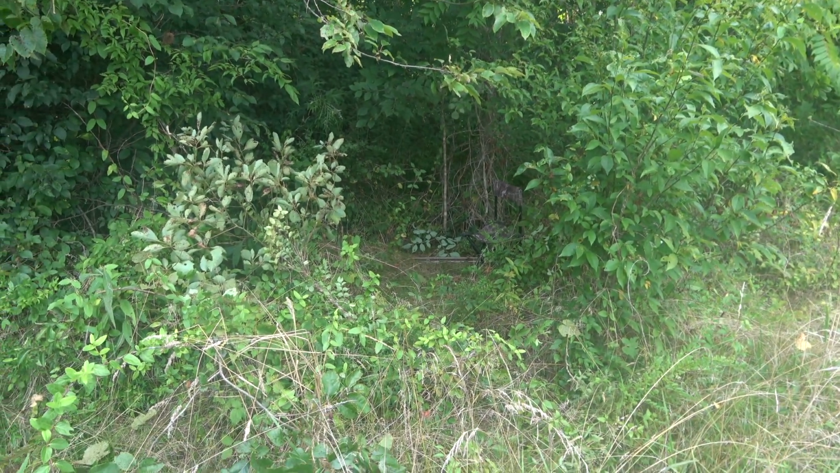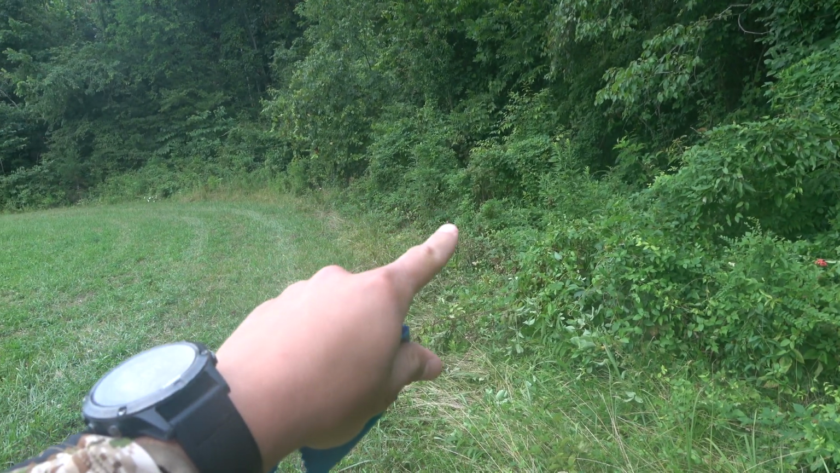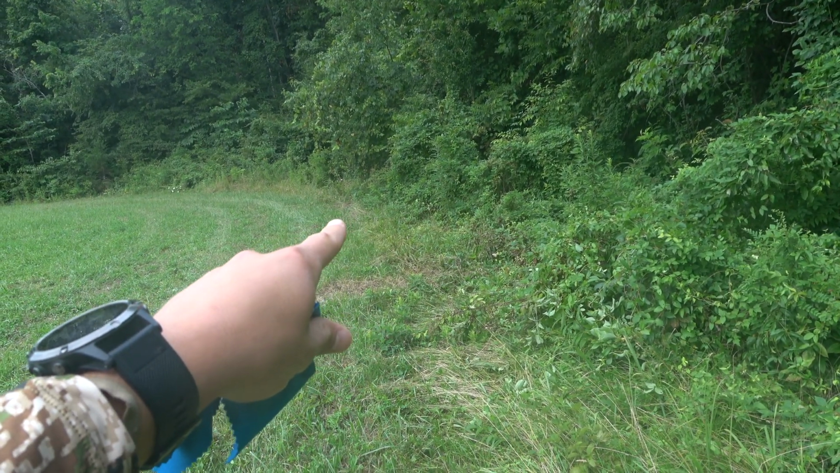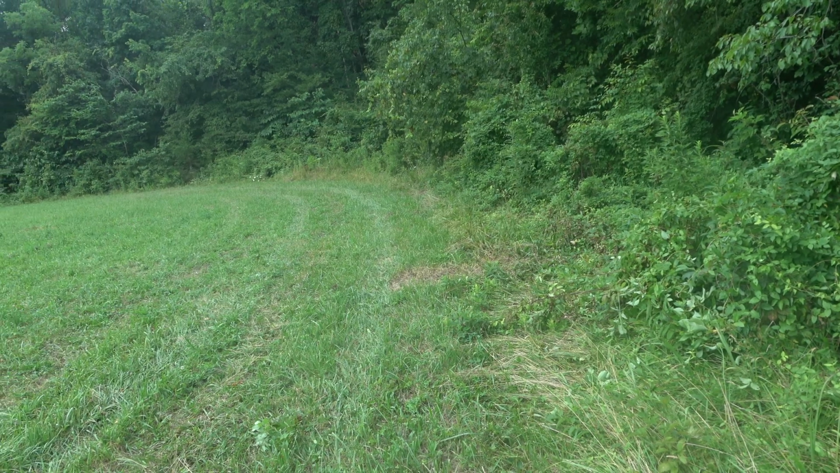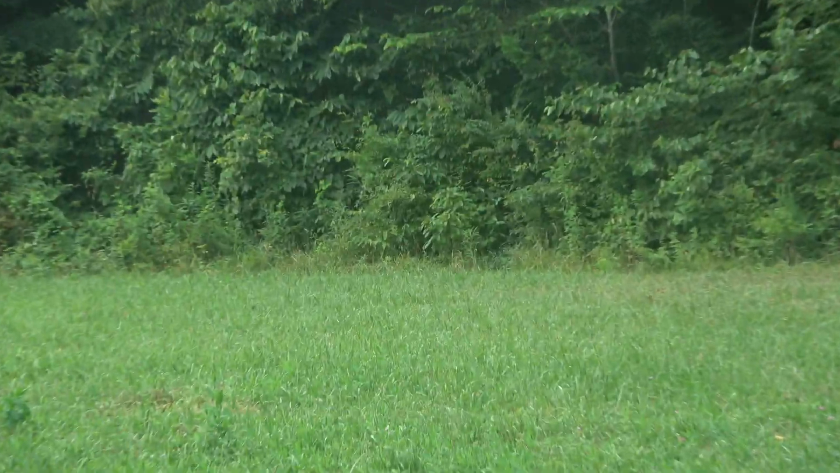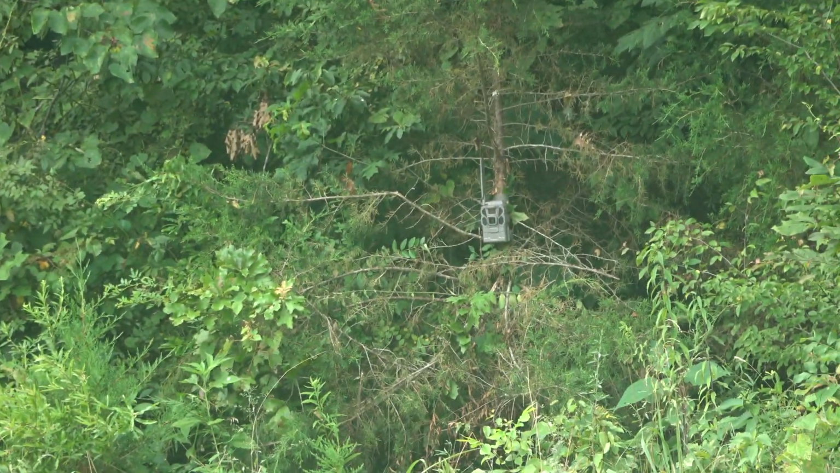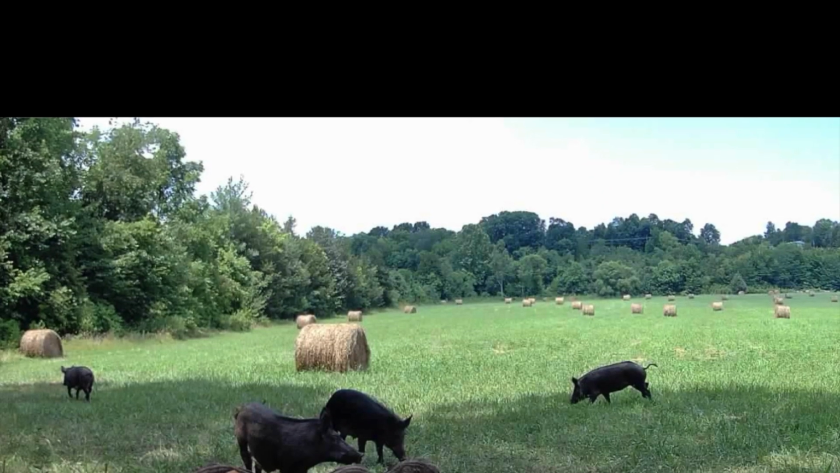A little bit of brush up in front of it. So these hogs will come out this corner right here, and they'll cut across this field right here and go in right over there. You can see trail cameras situated right there as well.